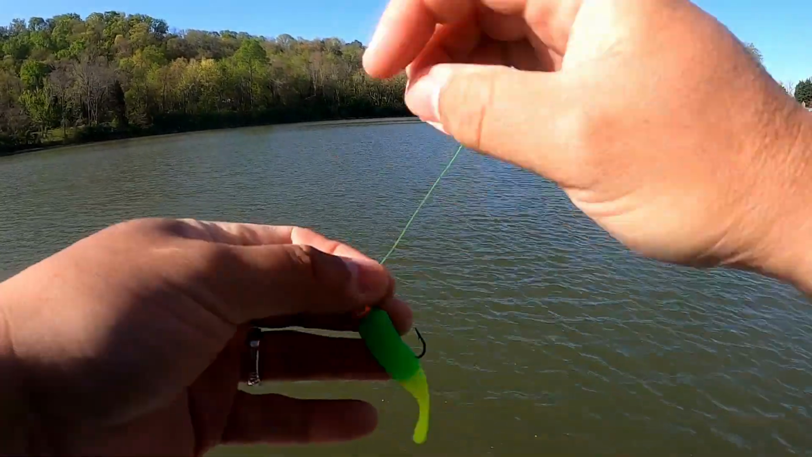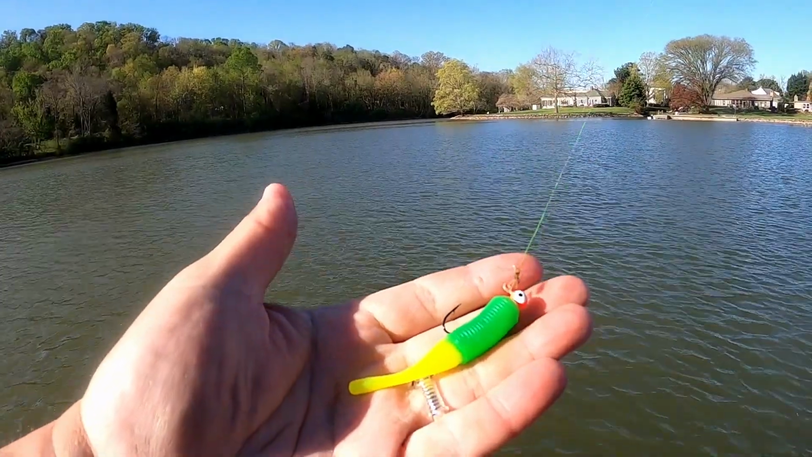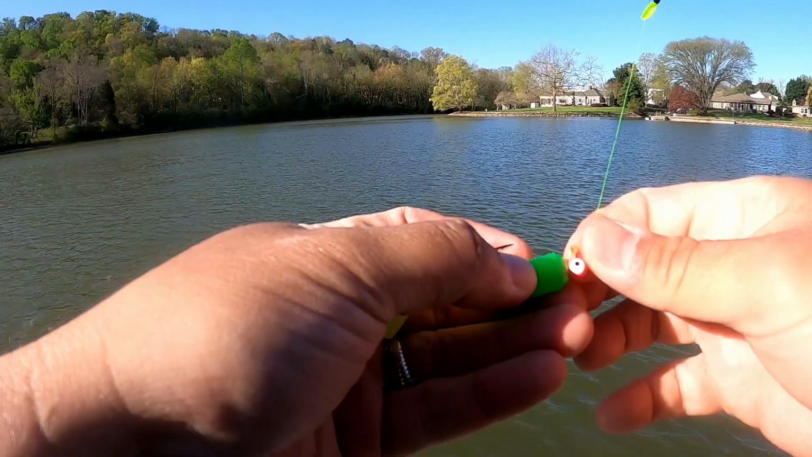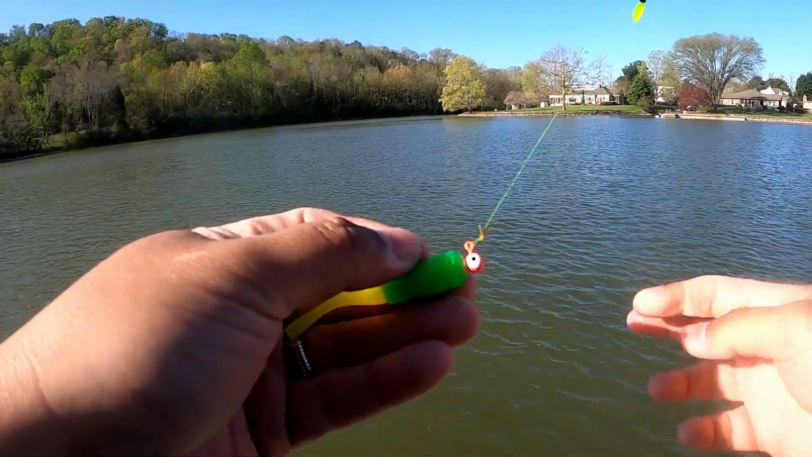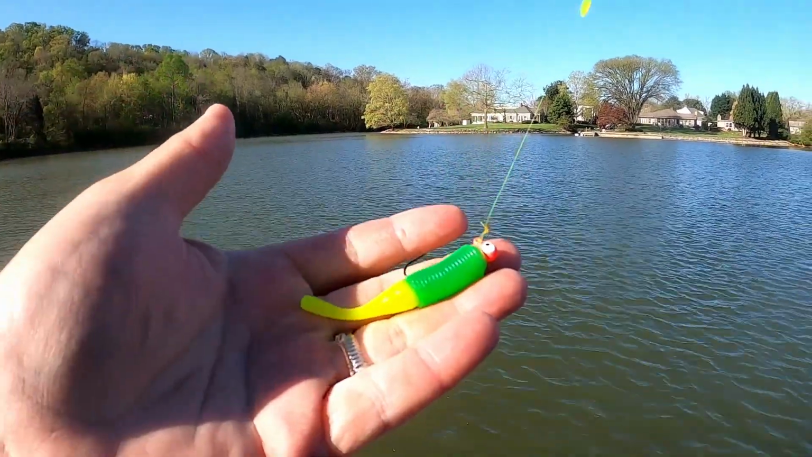You may see these ACC crappie sticks, lures. This is a new bait. Got a Crappie Cove. He said there are only a couple places that have them on the market right now. They're not online, but they're crappie snacks. That's what they're called. And I'm not sponsored by them or anything. I'm just testing them out and seeing how they do.